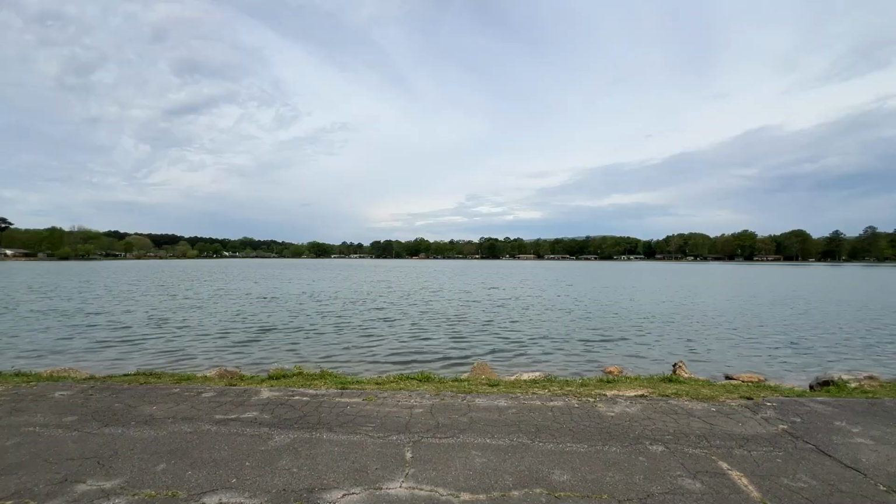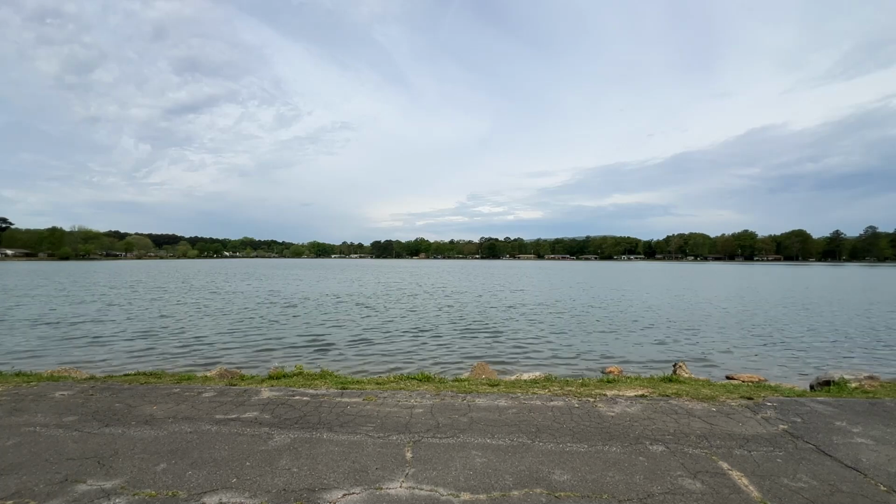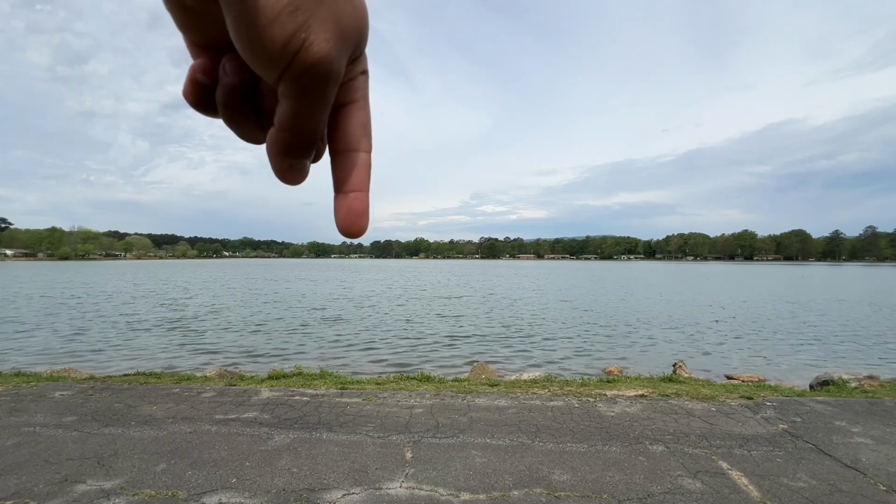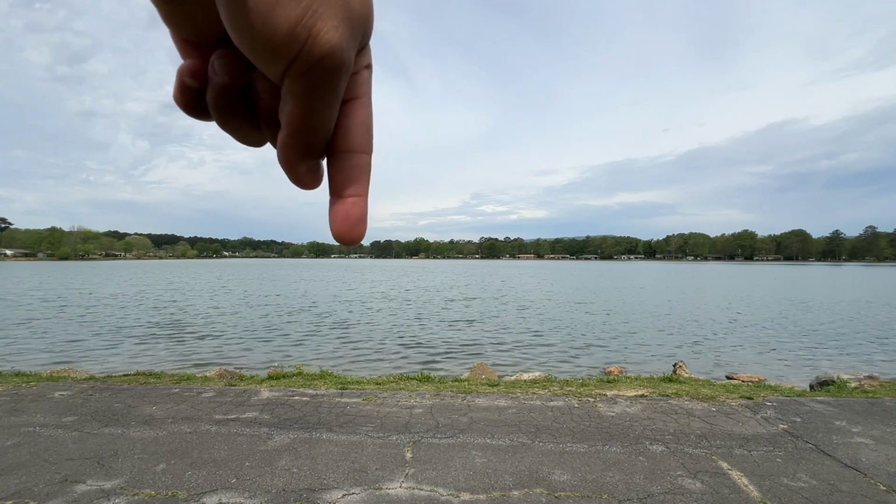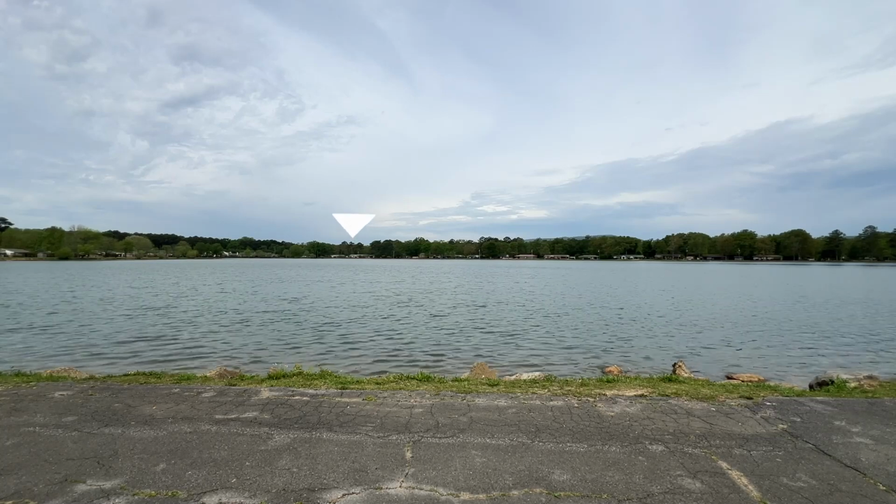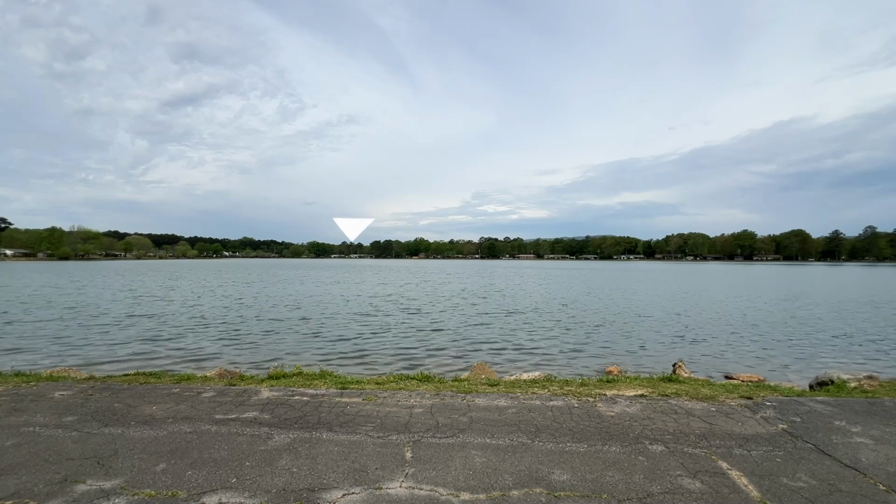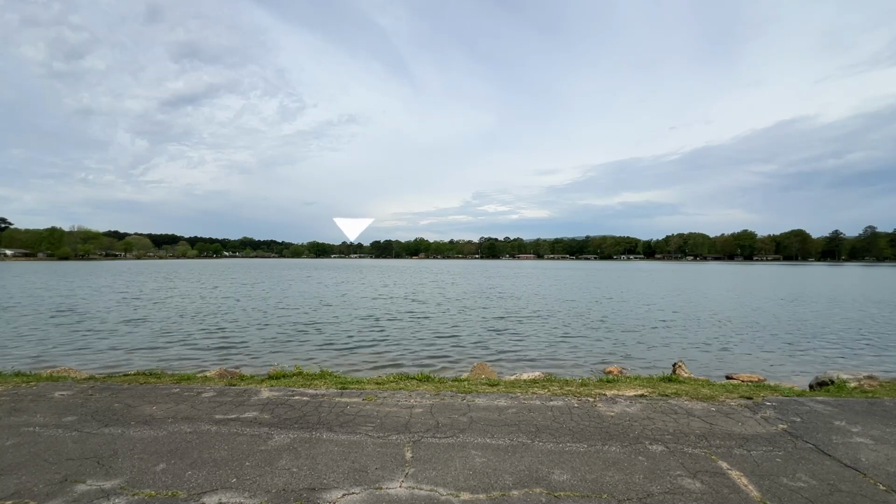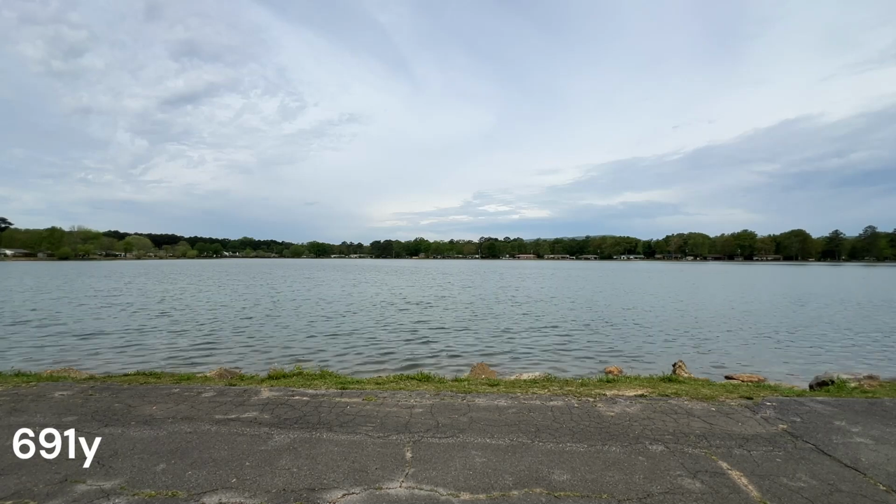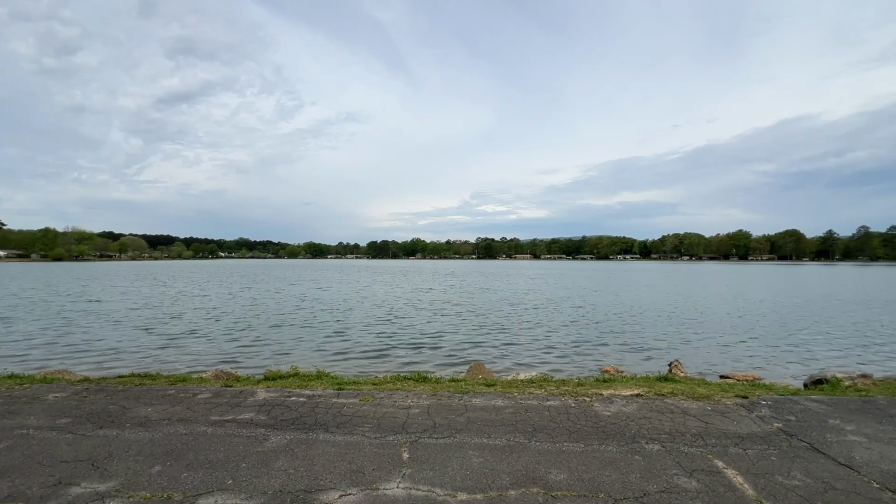Okay, so here we are at the lake that I was talking about, behind the rental property. If you see this house right there, that white one, I'm about to range that house. We'll see how far away that is. That house is 691 yards away. Now we're going to pan to the right.